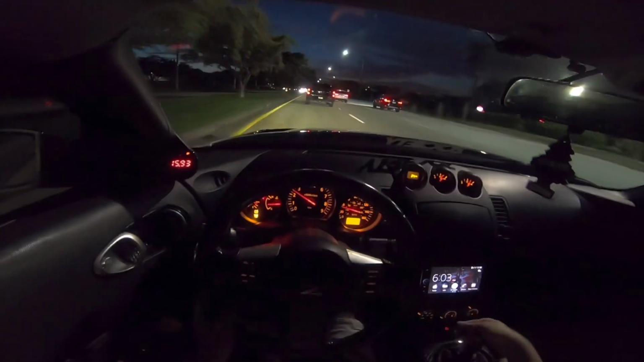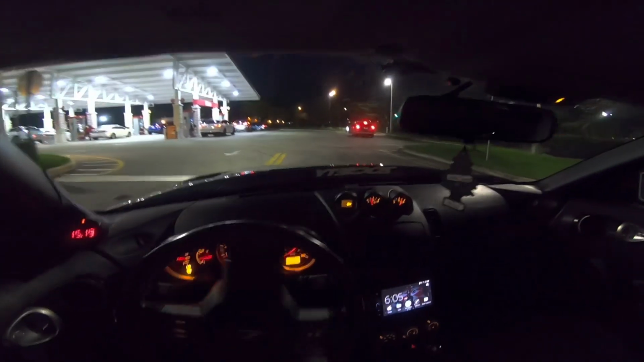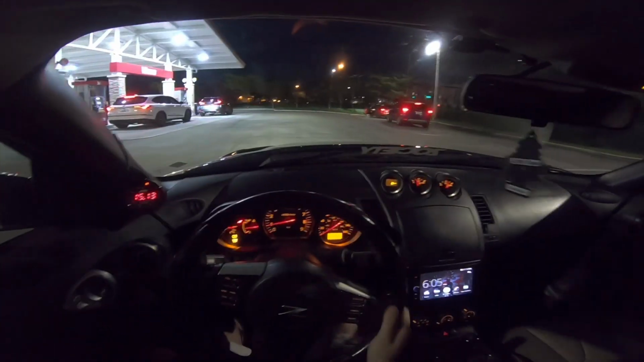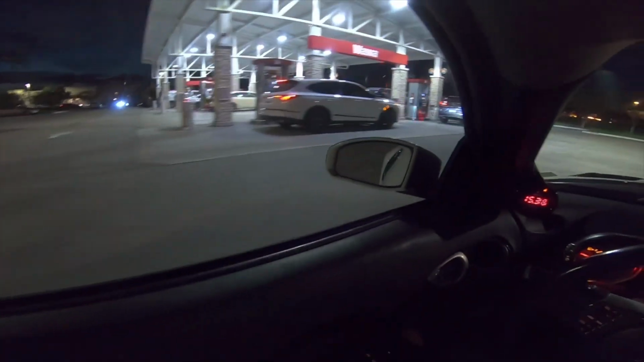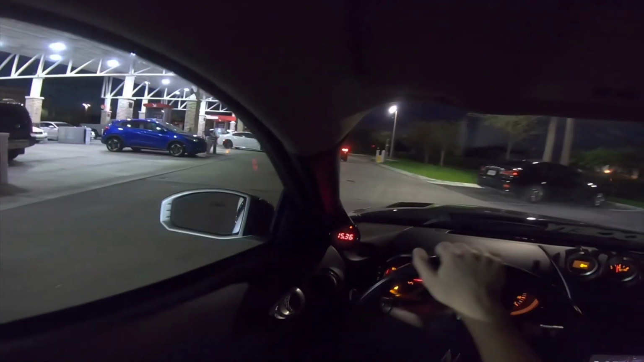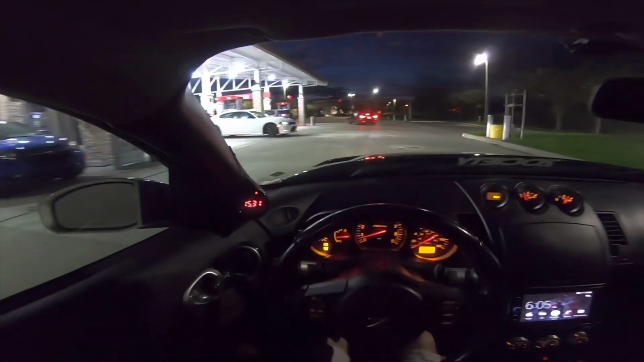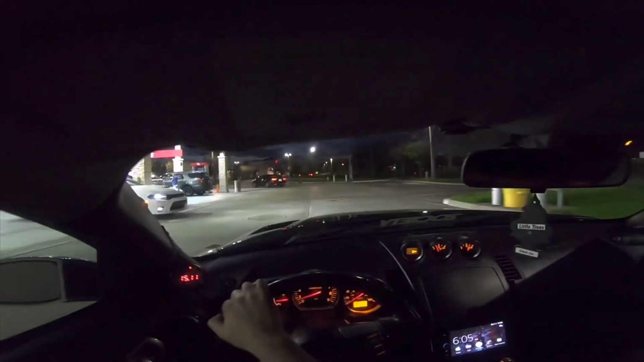Have some time with driving the car in A, since I've been doing this car barely. Now this wall is packed. So many people here. Some line to put air in the tires. Huh? Another Charger here. Another base, I think that's a GT model, which is a V6, which wouldn't be a challenge.